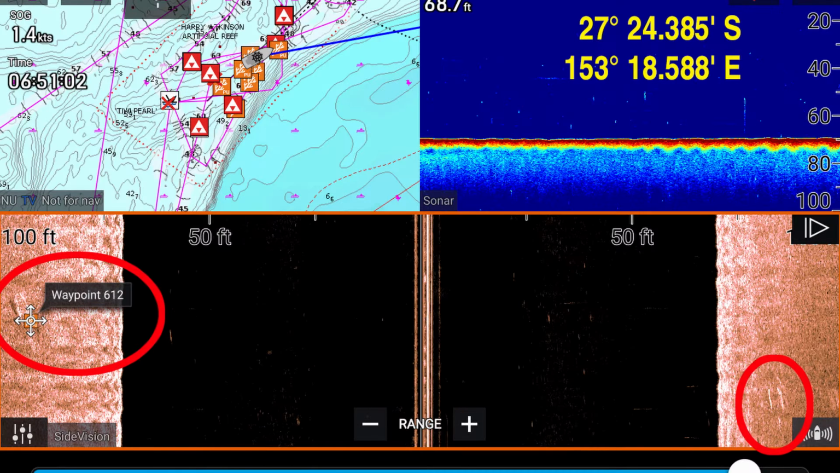This one's just a Raymarine shot. I didn't manage to get this on the Hummingbird. I'm not sure what that is off to the left of the boat. It looks like some small piece of structure on the bottom, but I'm fairly confident that the marks on the right hand side are 3 fish holding fairly close to the bottom. At least they look like fairly classic side imaging shots of fish on the bottom. Again, I'm not that experienced with the side imaging, and you really got to catch them to be sure, but they do look like fish to me.